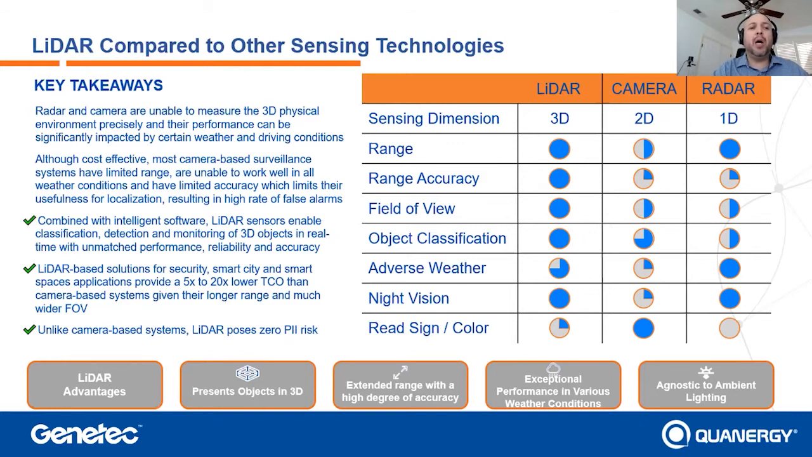Accuracy, bar none, we offer centimeter accuracy. In fact, 3 centimeters to be exact. It's one of the most accurate sensors in the market right now. Field of view, you're able to do a full 360, but you also get that full angle to see a very large, wide open area. So you get a full 360 as it spins around. We have the highest angular field of view in the market.